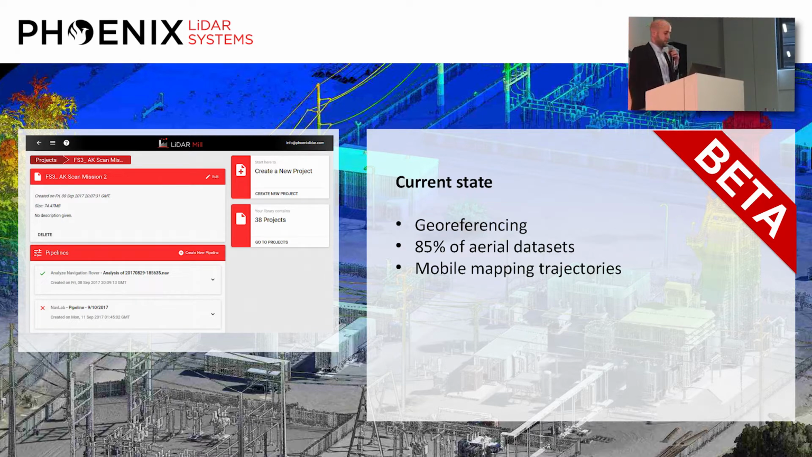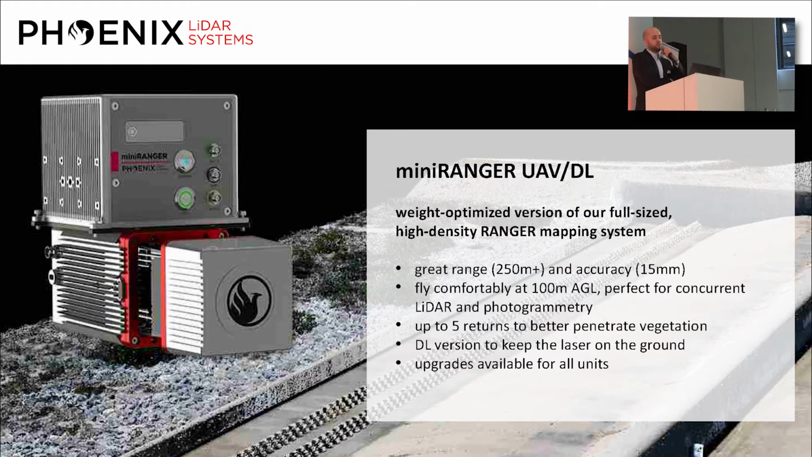Now I'm going over to the hardware side. So last year saw the introduction of the miniRANGER, and now of course also the miniRANGER DL, so the downward-looking version. The miniRANGER in general is just a downscaled and miniaturized version of the Ranger with a lot of the benefits of the Ranger, which includes a great range. Depending on reflectivity, you can expect a good 150 meters against dark targets and 250 or more against brighter targets. And what that means is that you can comfortably fly at 100 meters AGL, and the camera footprint matches the LiDAR footprint pretty well.